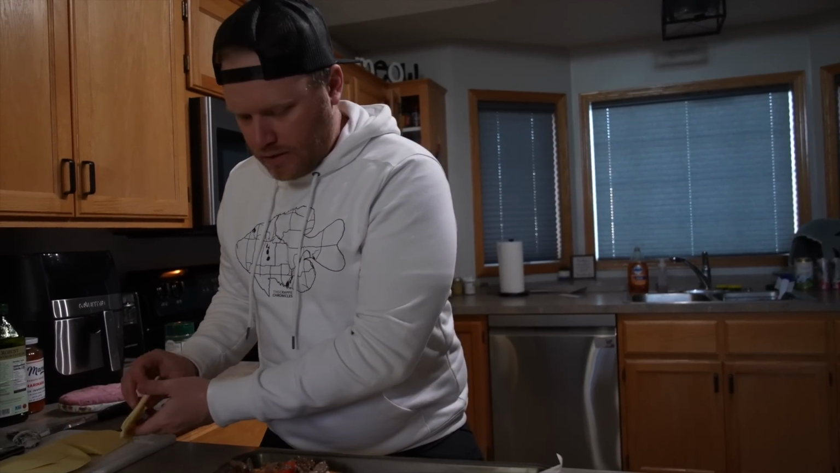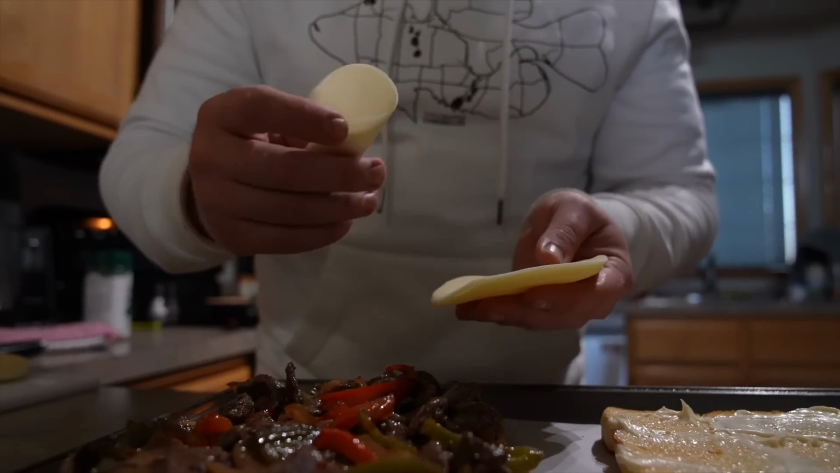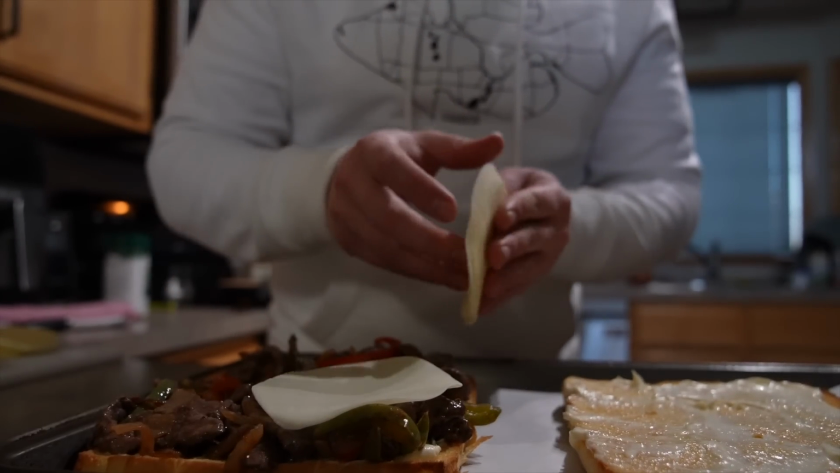And then I got, for this one, I got a bunch of provolone cheese. I'm gonna do mozzarella on the other one, but just lay this down over top of that.